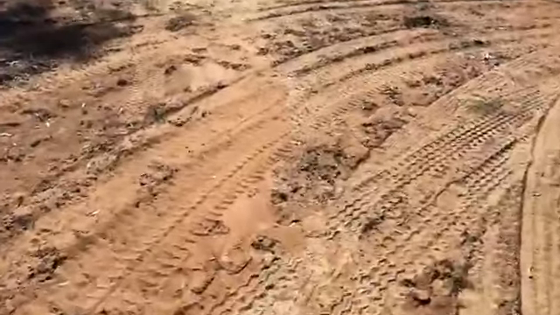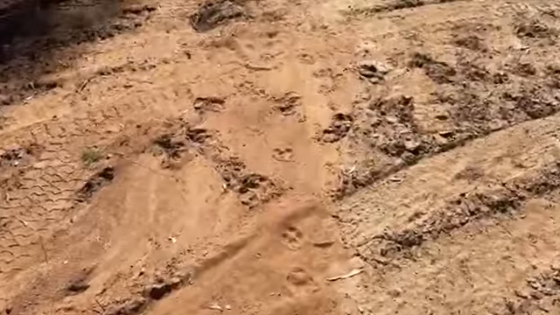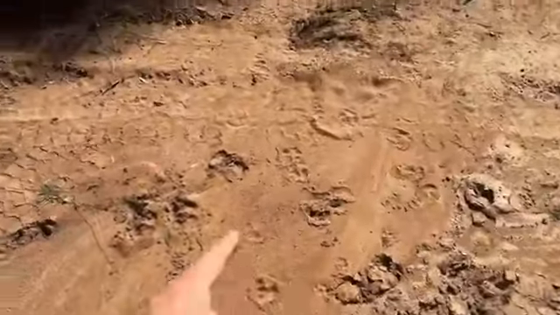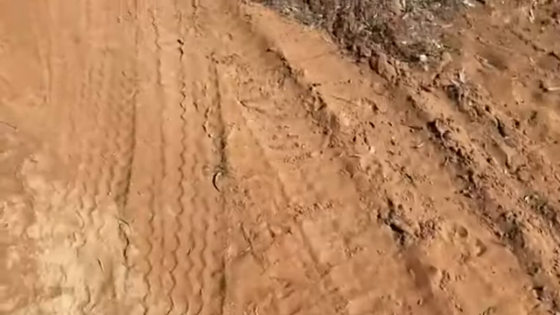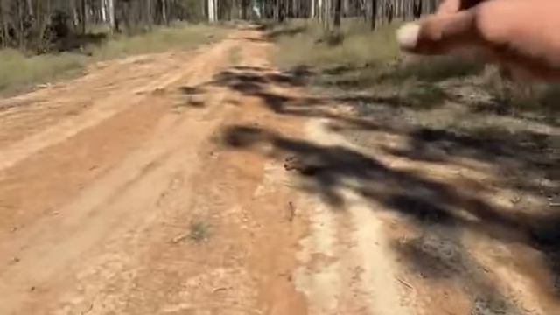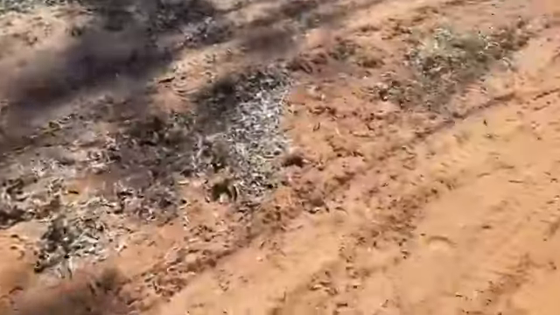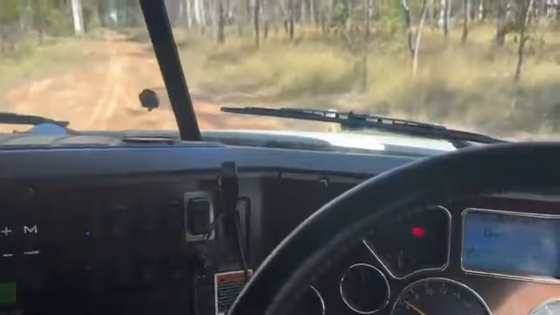Right, I'm just pulling in here through the forestry, and there's been dogs over the top of my marks where I came in here yesterday. There's a number of dogs there. So yeah, they're heading that way. That's the right direction for our place. Might pay to get the rifle out, get ready.